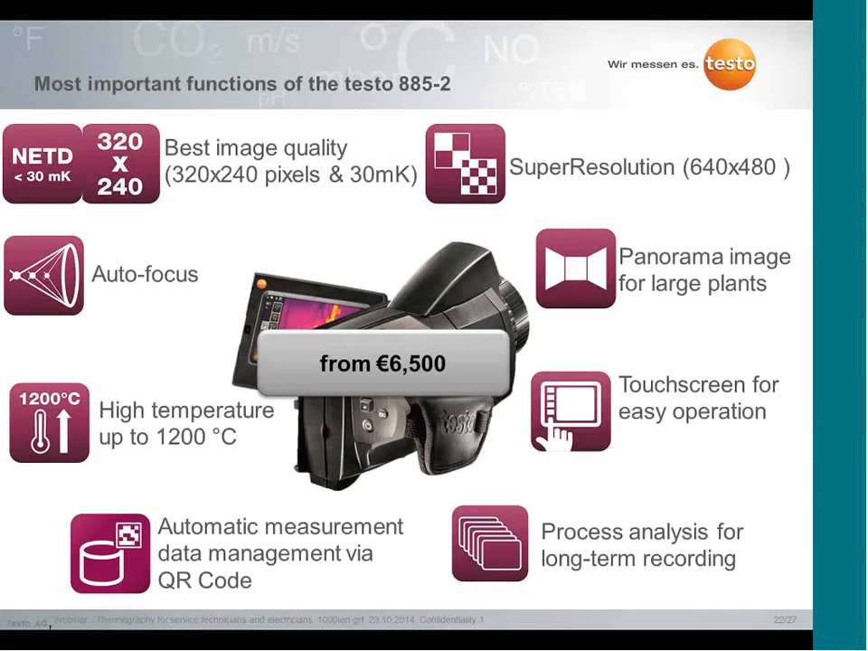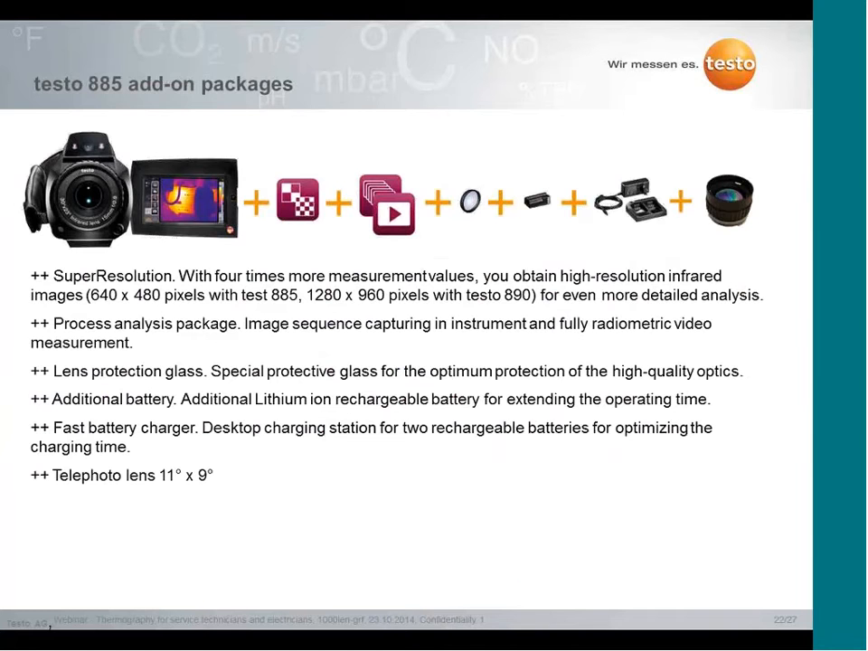Therefore, we want to tell you that we have a current add-on package. It's a current promo where we offer special functionalities. For example, you get the super resolution function for high resolution.